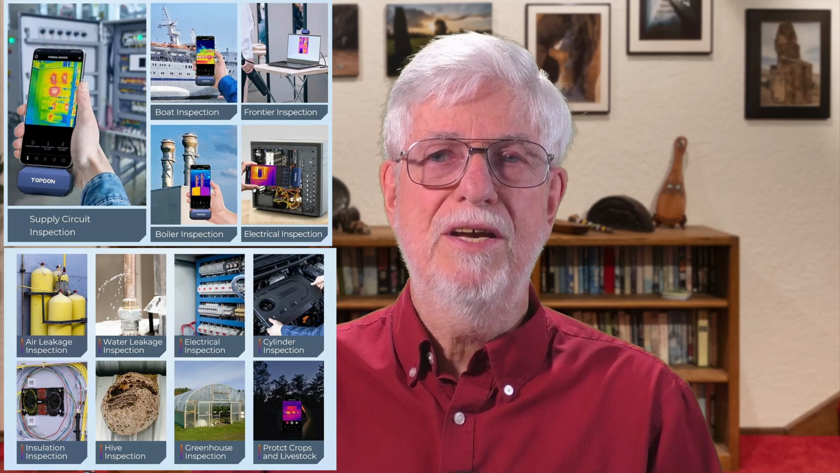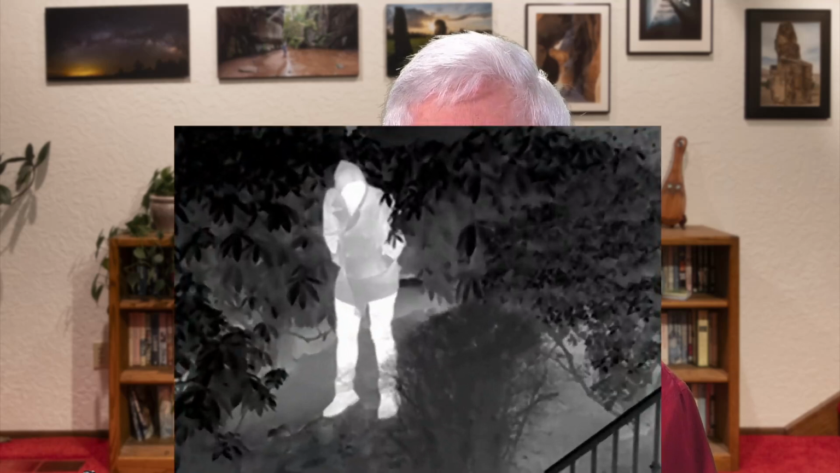However, there are a lot of potential uses for a device like this. They're widely used in industrial applications, usually for detecting when things are getting hotter than they should be, or when something that should be at a uniform temperature is not. There are similar medical uses like that as well. And of course, you've probably seen TV footage of police or military helicopters detecting someone on the ground hiding in the dark.